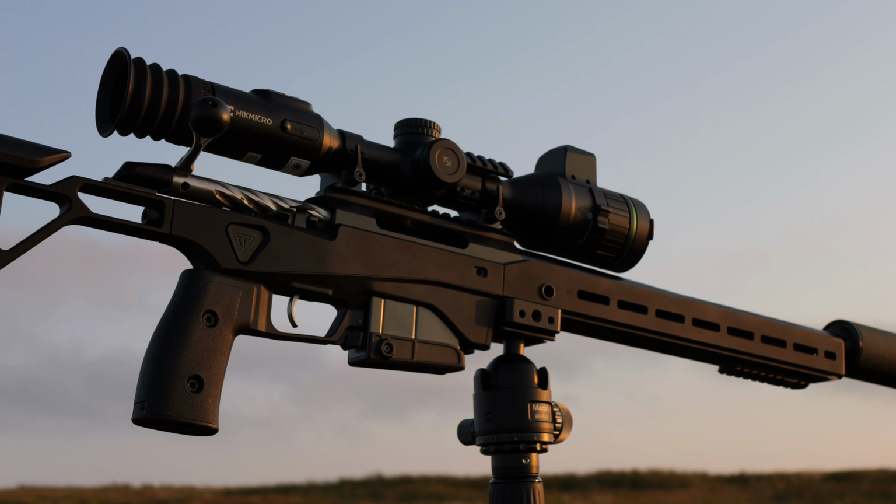The chassis is actually Tikka's own. It's an aluminium chassis, and the rifle itself, without any scope or moderator on, weighs 4.7 kilograms, I think it is. So it's not a light job at all. It is something that you're going to use off a tripod or off a bipod, and you're not going to be carting this around the woods, that's for sure. But that's what it's designed for, long range shooting.